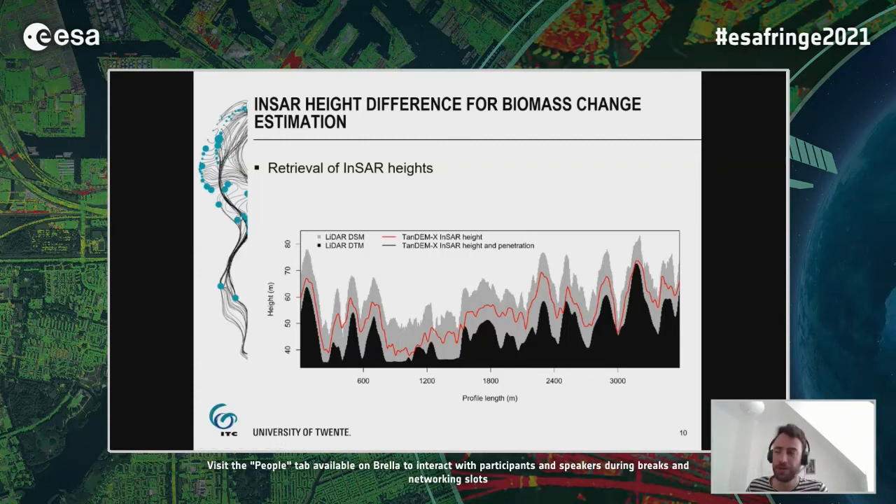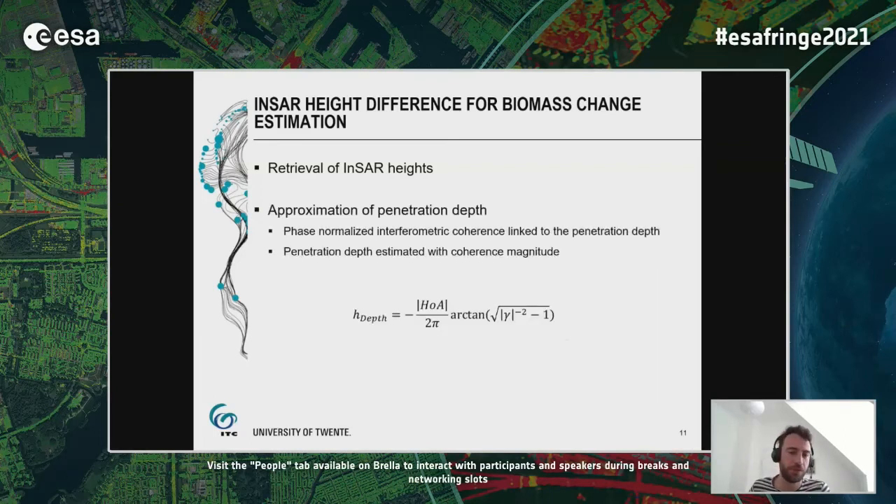And if we now compare two TanDEM-X InSAR heights, and they have different penetration into the volume, then of course this difference in penetration propagates also to the InSAR height differences, and then of course into the relationship to the biomass difference. So therefore we try to make a first order approximation of the penetration depth, assuming that the volume is a uniform scattering layer.